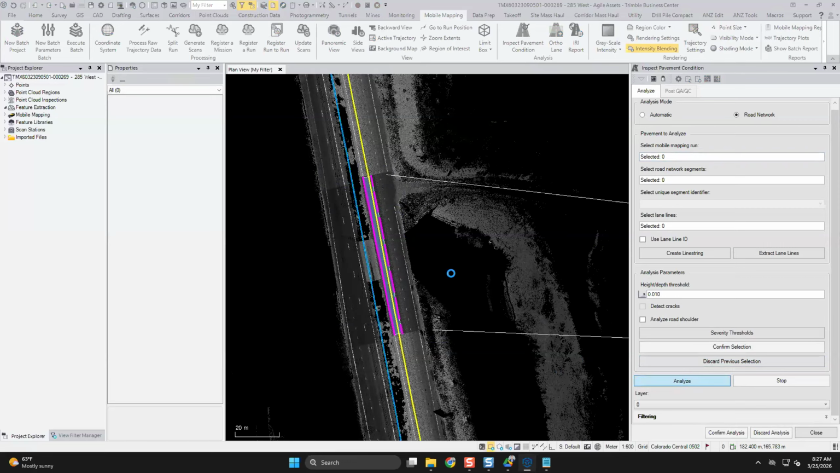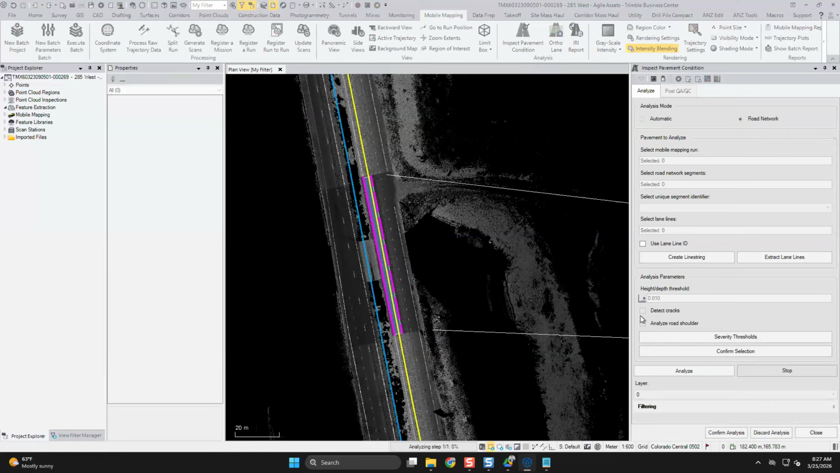This should launch the analysis in the background. It's important to note here that several batches can be ran at the same time. Essentially, you would confirm the selection, navigate to the new area or mobile mapping run that you wish to run the report on, and then hit confirm selection for those items as well. And just a few moments here while the analysis finishes up in the background.